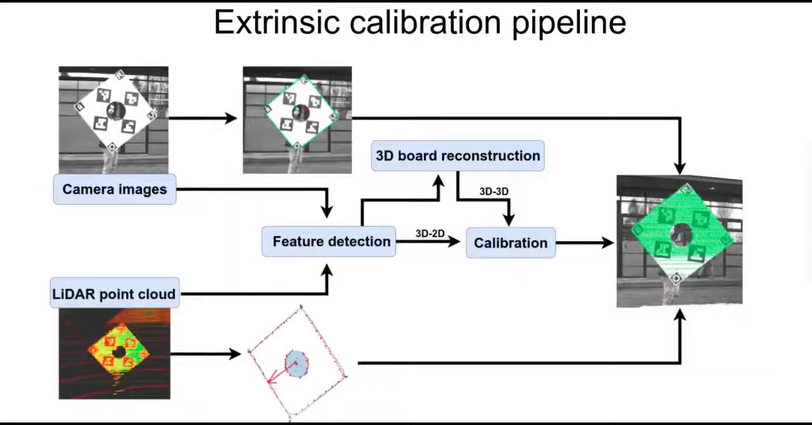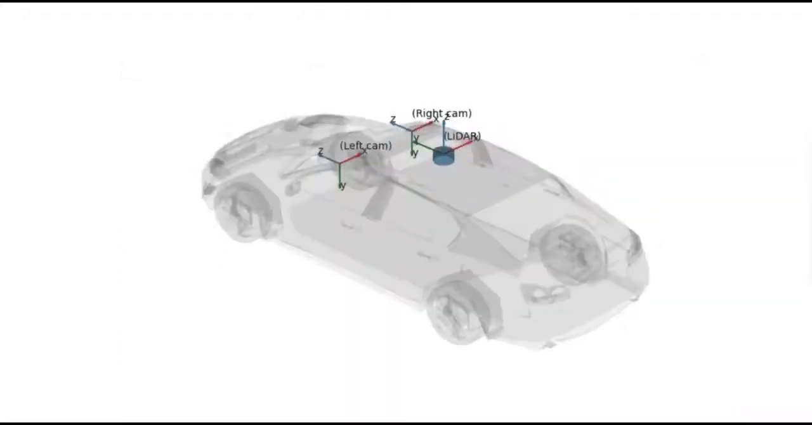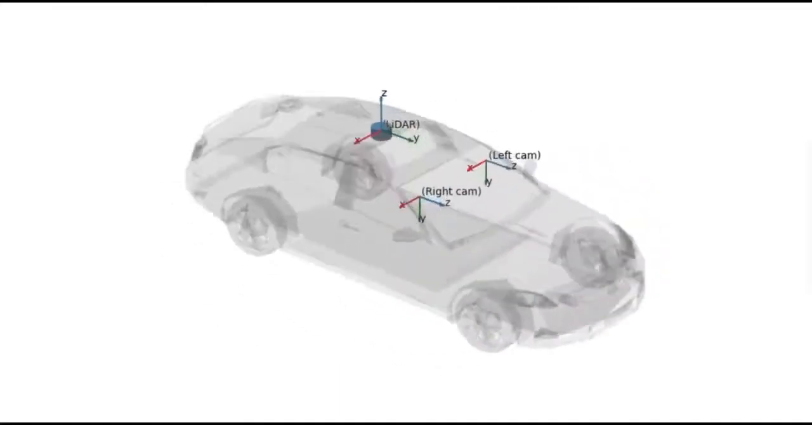In the extrinsic calibration pipeline, feature extraction is applied to the lidar and camera data. The calibration is done either by using 2D-3D or 3D-3D point correspondences. The estimated transformation was applied to convert lidar points to the camera frame and project them on the image. The lidar sensor is used as a main frame and cameras are plotted relative to it.